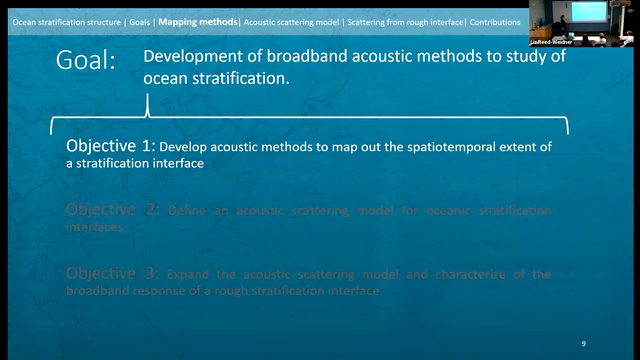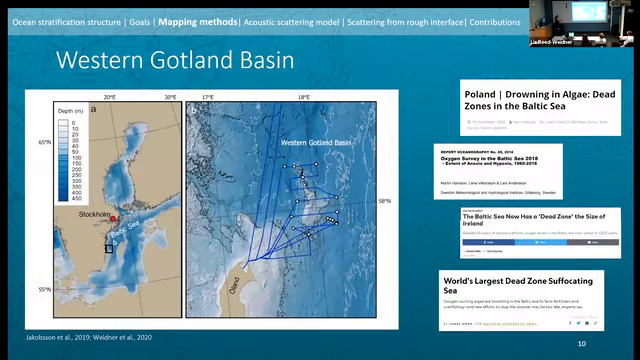And for that, I'll take you to the Baltic. It's a marginal sea of the Atlantic Ocean, so the Atlantic is sort of off the screen over here. It's a region that many of its basins are known for not only strong stratification structure, but also low oxygen conditions, as you can see from these news clippings. That causes all sorts of issues for Baltic states, both environmentally and economically.